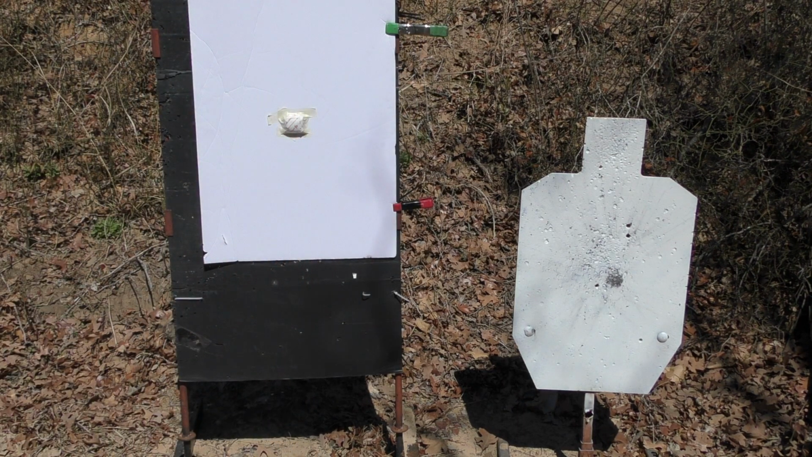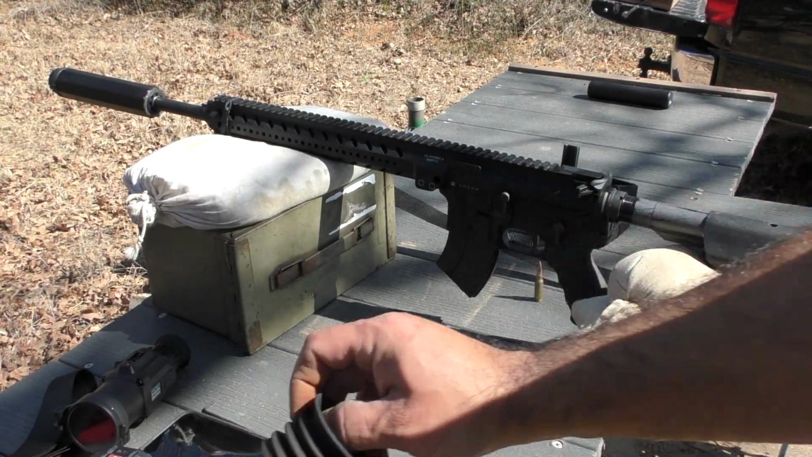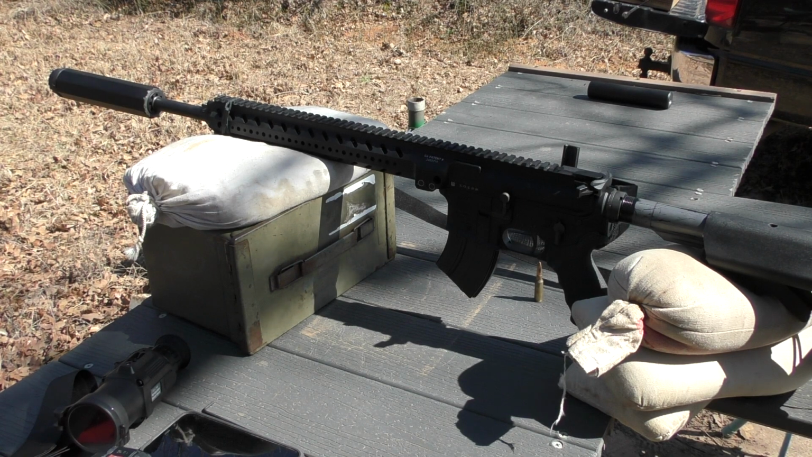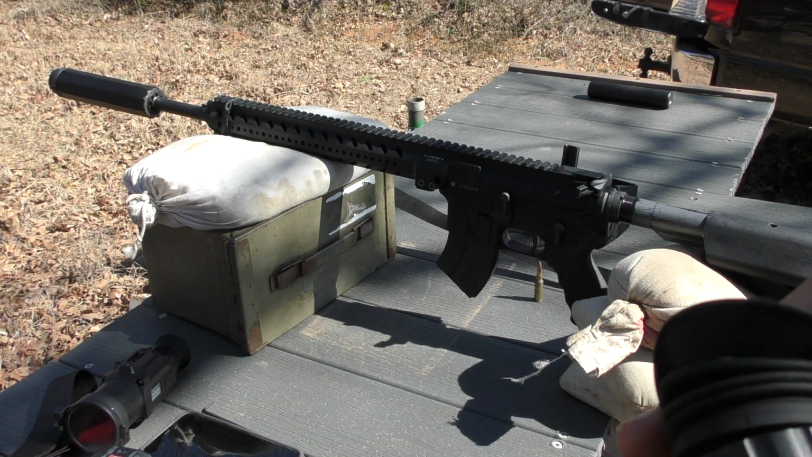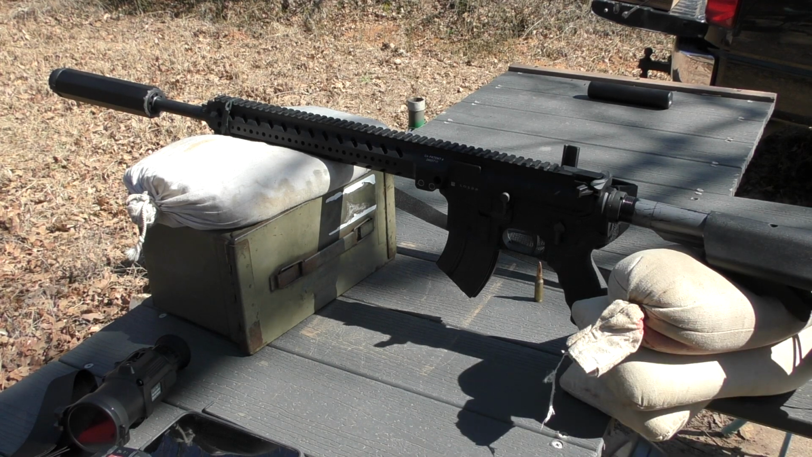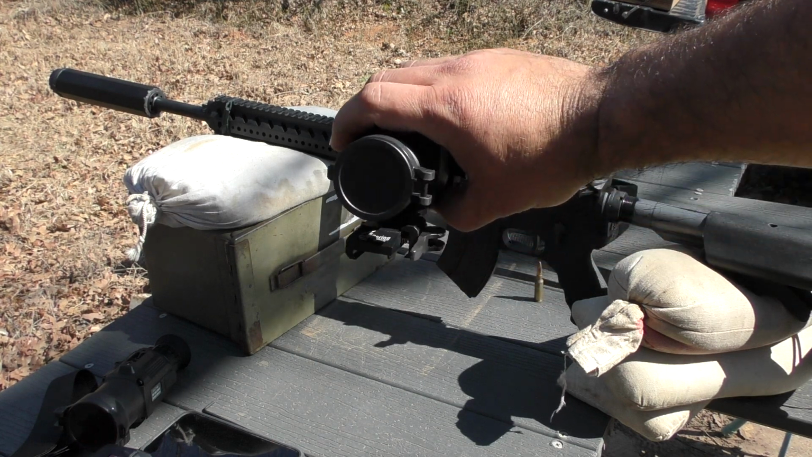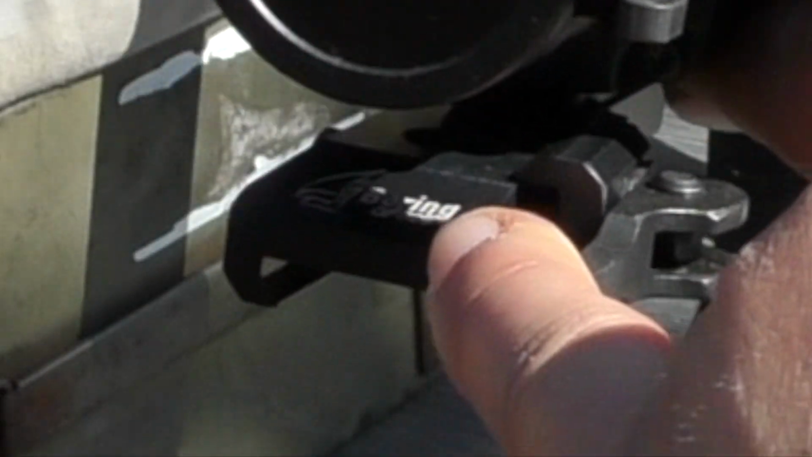All right, simple as that. So the very next step then in zeroing the Hogster Stimulus is to apply it to the rifle of choice, okay? And it comes with a very nice QD mount labeled Bering Optics right down in here.